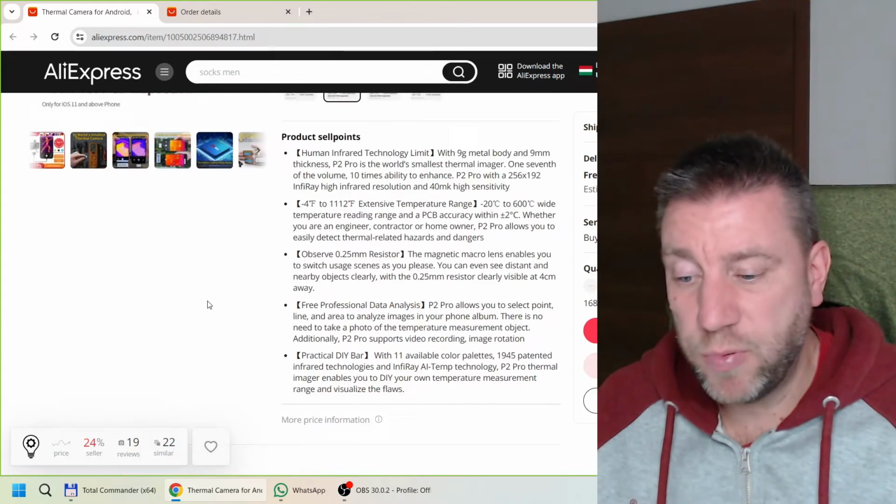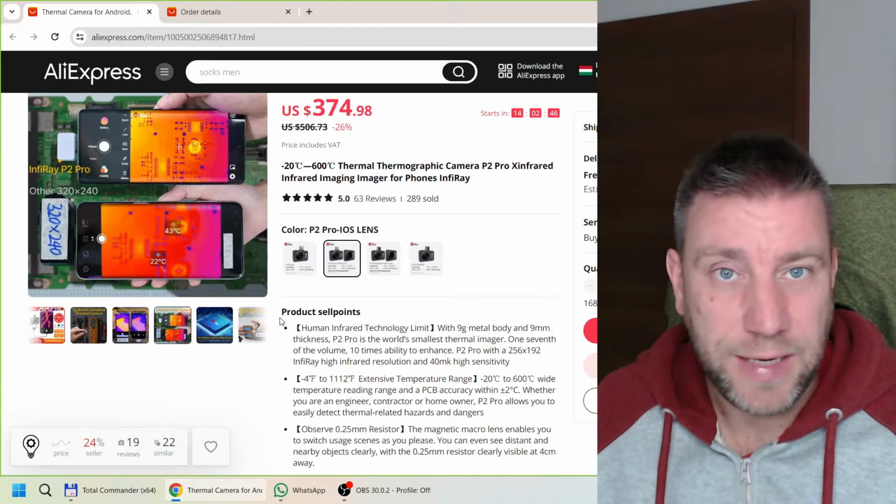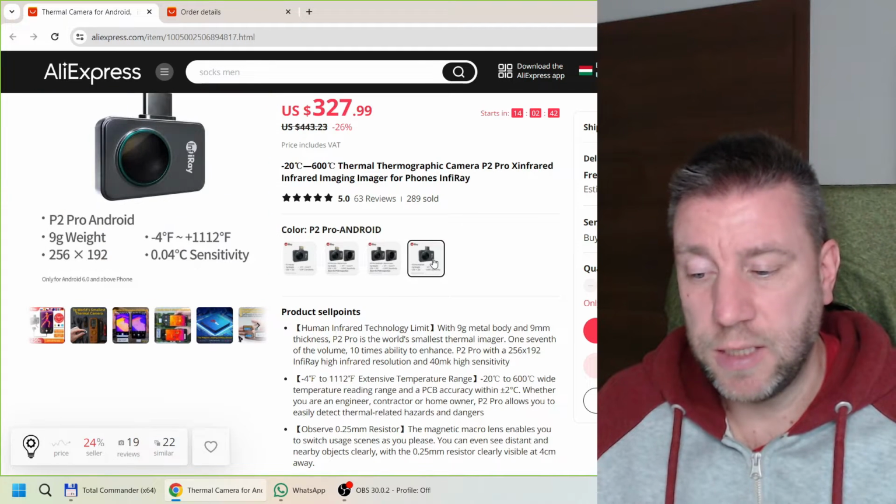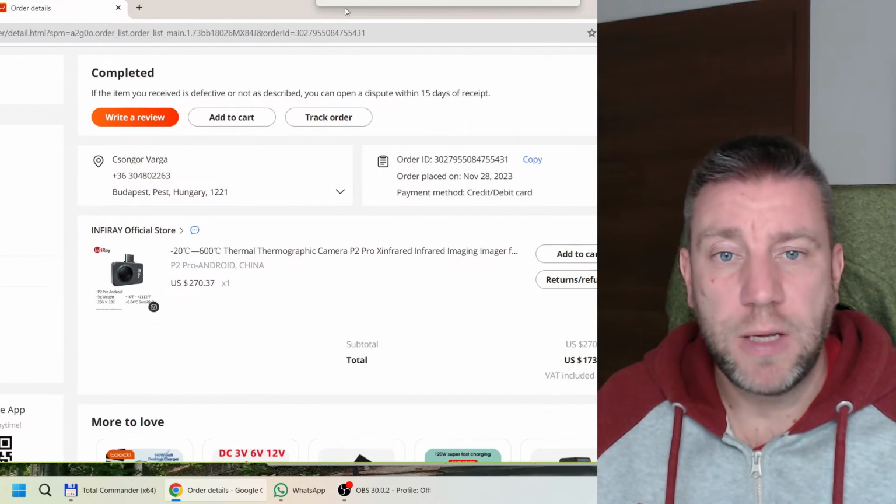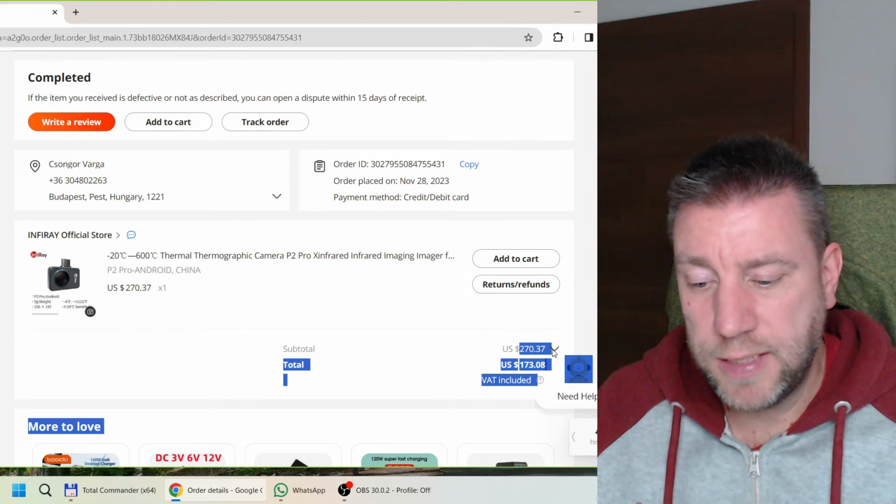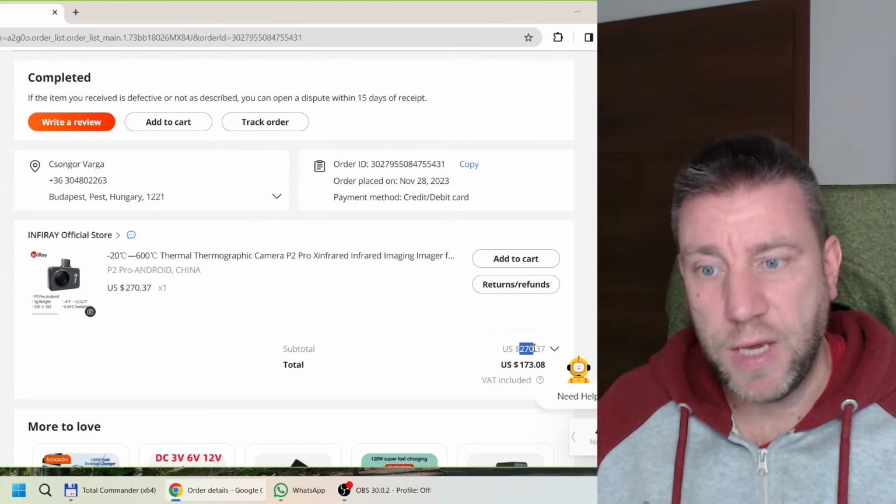So yeah, that's the product. I purchased it because it was Christmas, not that I really needed it, to be honest. And I picked this one because it was something that I have seen from other makers. I'm not sure how much it will end up costing me, because this is my order. You can see that the sale price was $270, and normally AliExpress charges me for VAT.